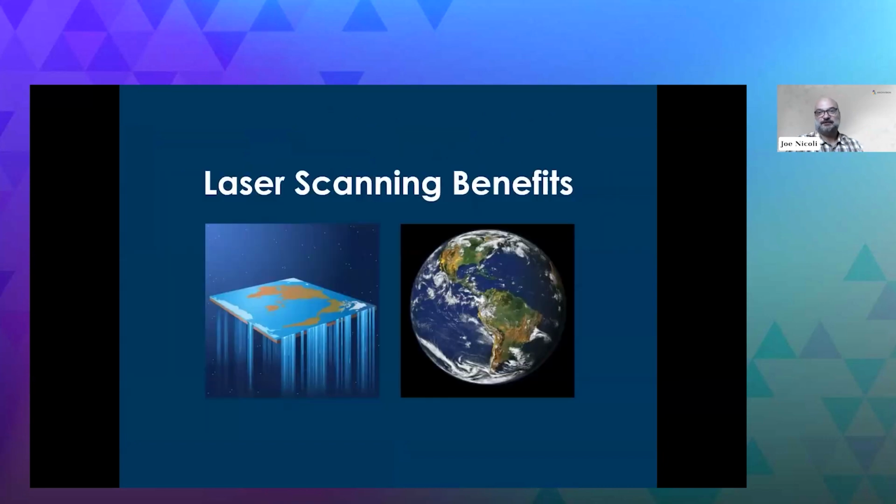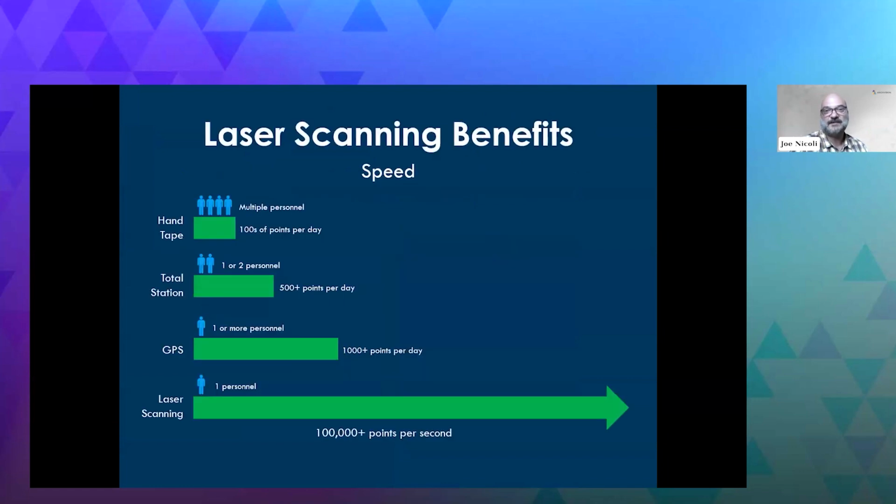All right, the benefits of laser scanning. Obviously speed. I think I used to say that we all used to start out with a hand tape, but I don't even know if that's true anymore. I certainly started out with a hand tape. So you have multiple people going out on site, pulling tapes, marking papers, getting hundreds of points a day. And then you upgrade to the total station, you're getting thousands of points a day. Thousands of points a day with GPS, and now we're at millions and millions and millions of points. It's obviously more of a data storage problem than anything else.